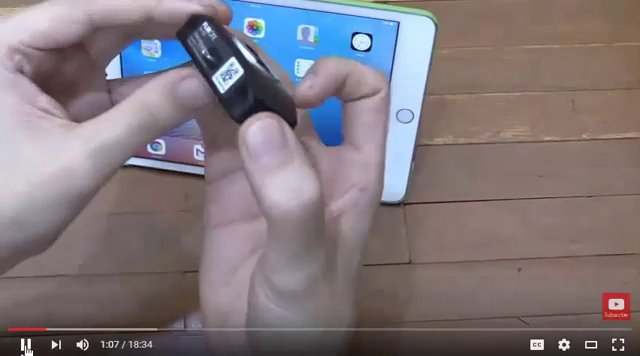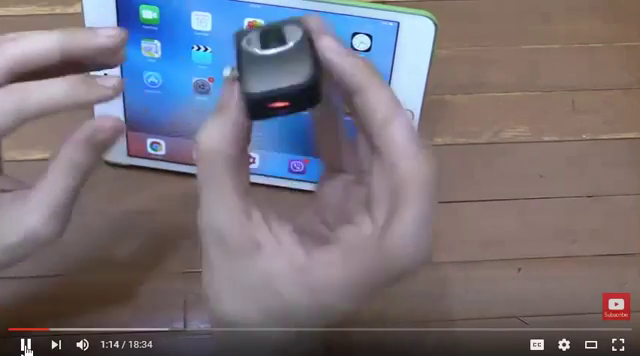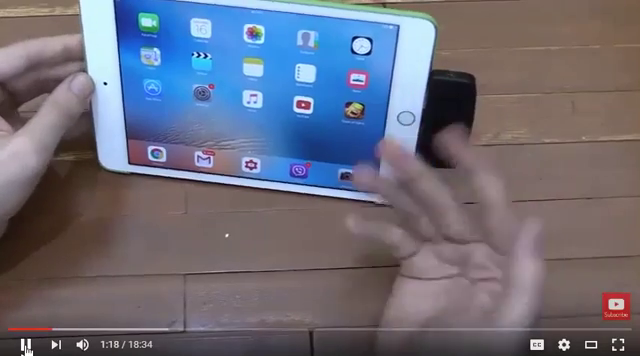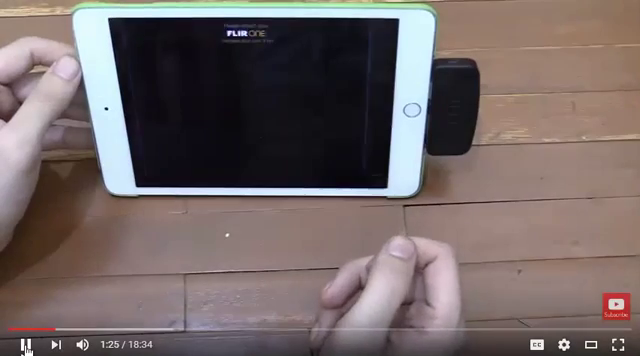So all I have to do is turn it on. It does have an internal battery and I found that it lasts anywhere from about an hour to an hour and a half. So now I've turned that on, I can plug it into my iPad. I could also use this on the iPhone, but it's easier to show you on here. And it will ask me if I want to allow the FLIR app to launch, which I do.